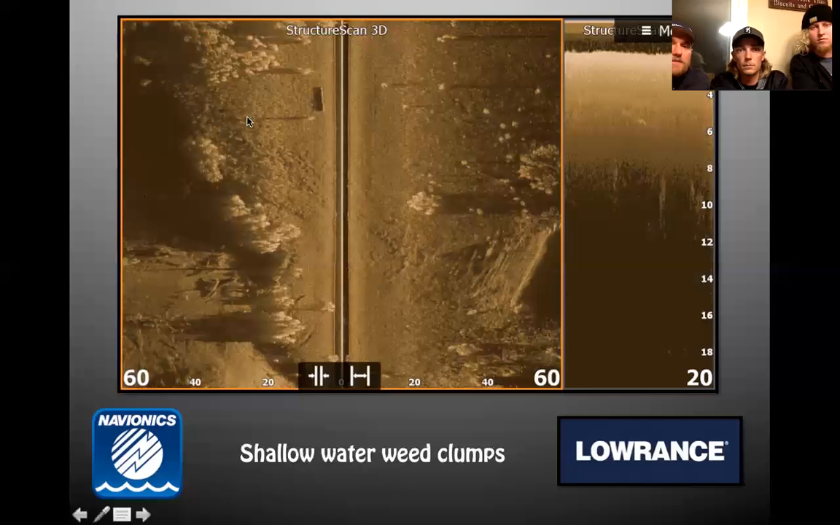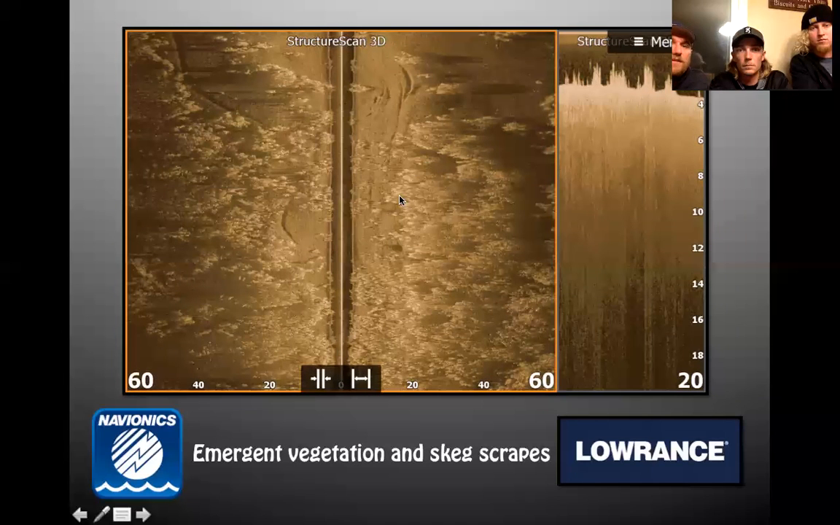The next image, I believe, is same type of deal. And you can even see scrapes where people are scraping their skag and stuff like that on the bottoms in those areas. Nice just to be able to move in shallow water, and some of these settings I started experimenting with after I took these. Now I can bust this out to like 100 feet in these shallow waters and really see. And when you're dealing with shallow bays and shallow water, you want to cover water quick.